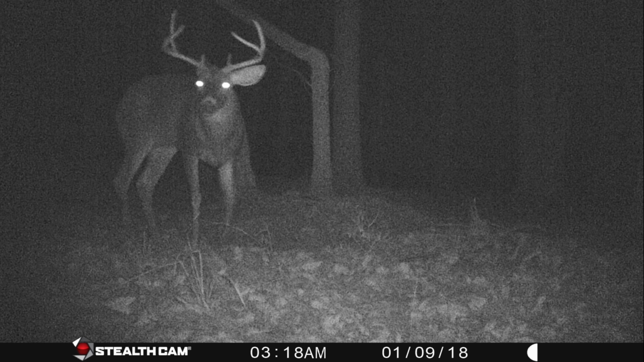This buck I think is really interesting. Again, notice on the stealth cam the date is wrong, but still notice that this was taken according to the camera on the 9th. This is a really wide buck. Looks like it's a 6-point. Nice and wide, kind of curves in. This is on the 9th according to the camera.